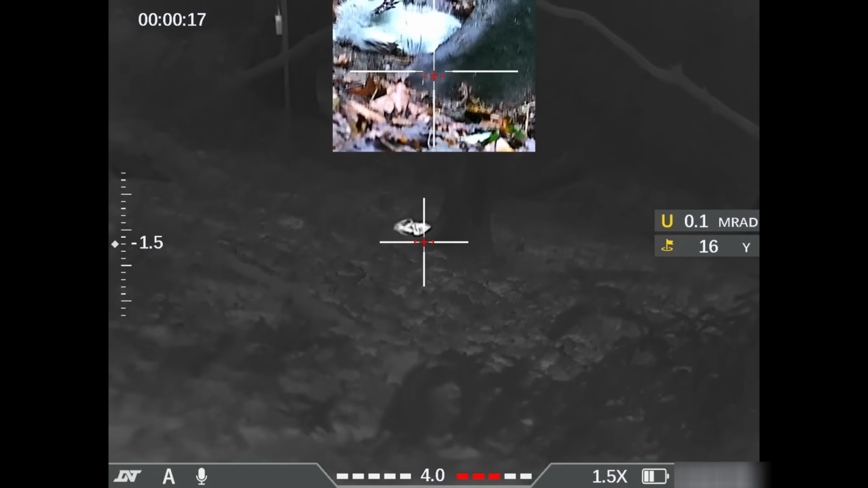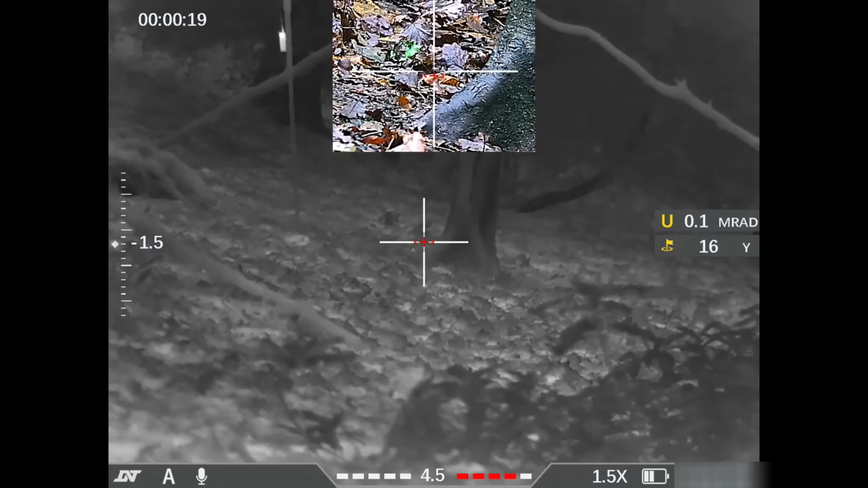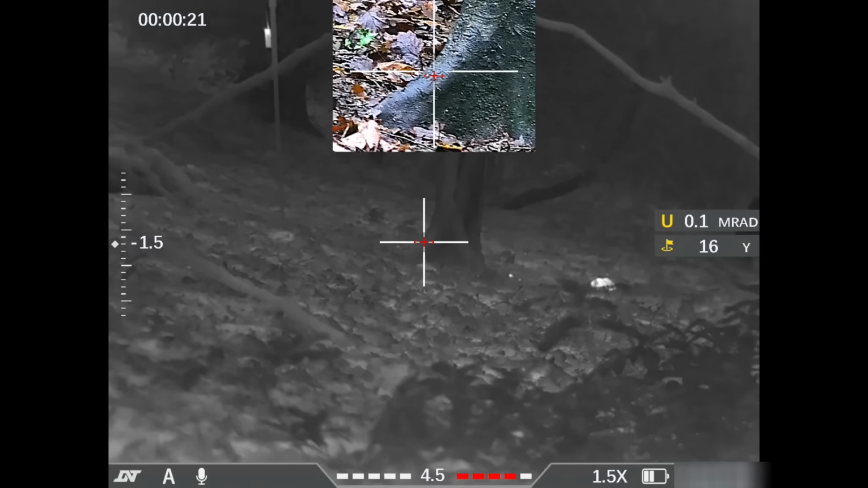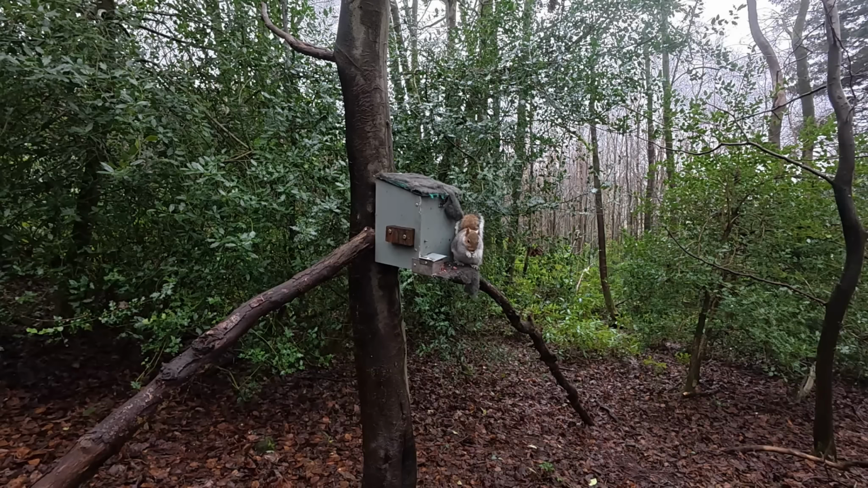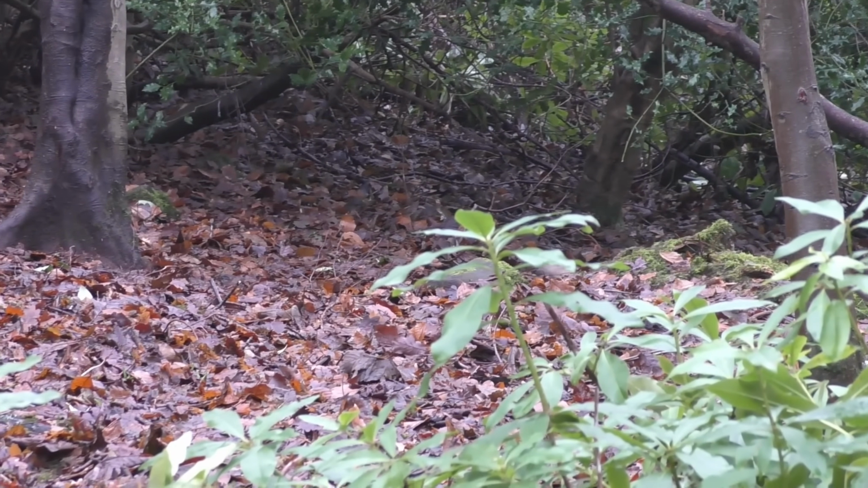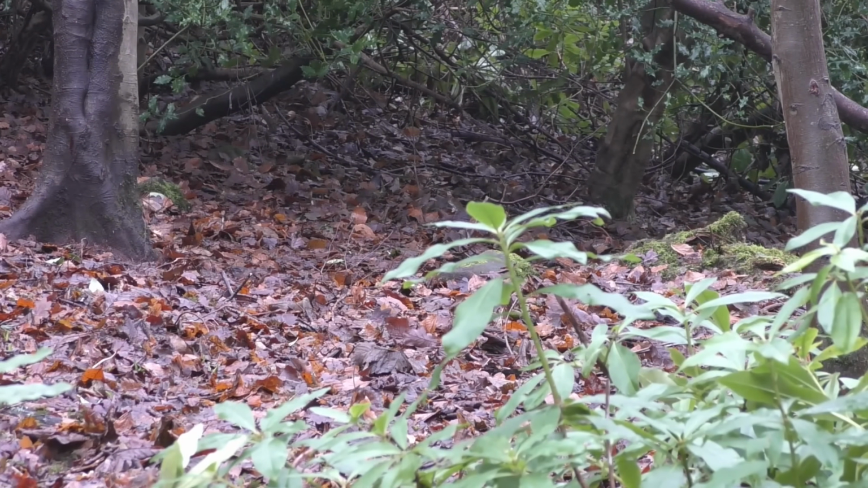Being on a slight hill, you can actually see that when I shoot a squirrel, they always roll off to my right hand side, completely out of sight. Only when I go and collect them later do I see just a big pile of squirrels that I've now got to go and collect. But we're not ready to collect yet, because they are coming in a nice trickle.